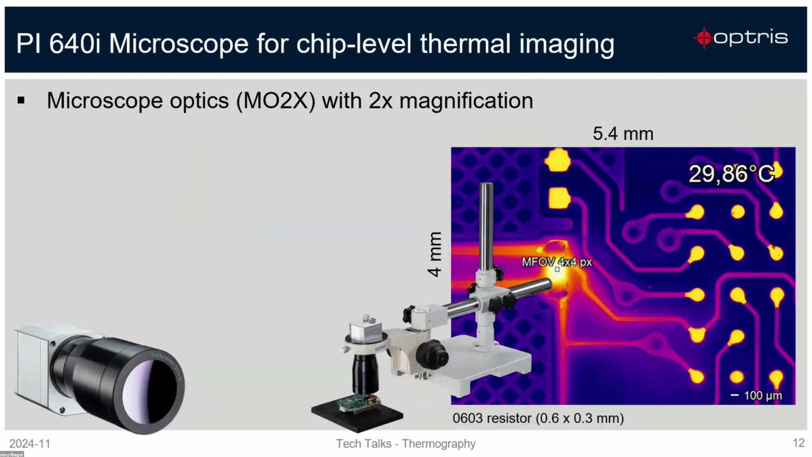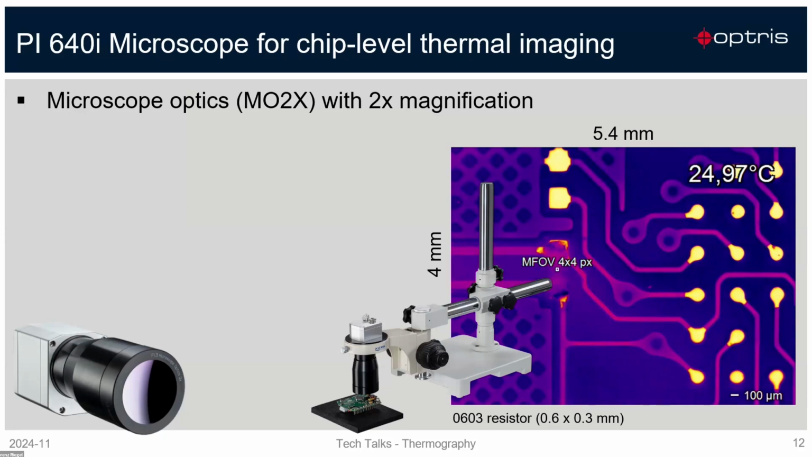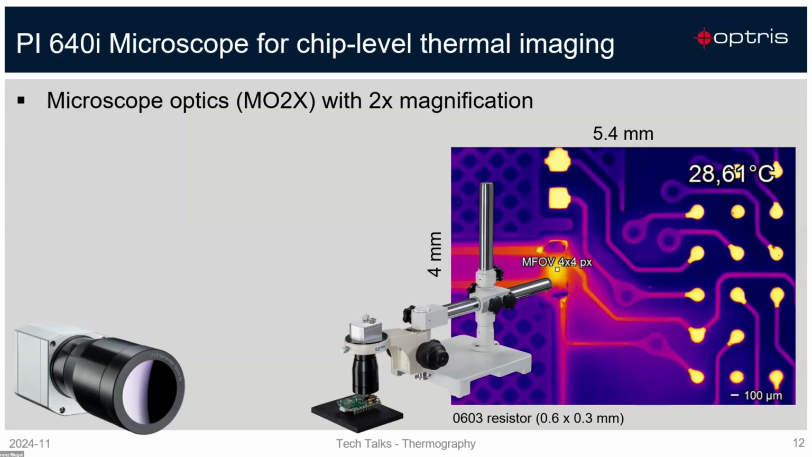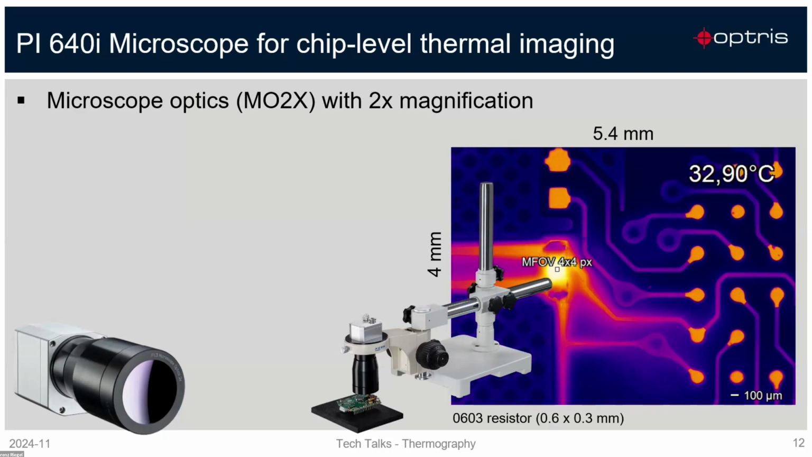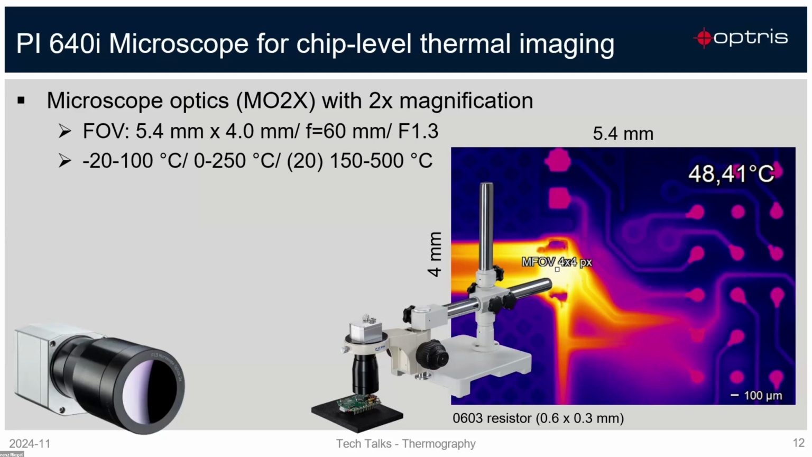Okay, Mike mentioned already we have this new camera, and I just like to point out on all images Mike was introducing, we are talking about uncooled thermal imaging. That means an 8 micrometer spot is really on the edge of what is achievable with uncooled detectors. Of course, if you use a cooled system with quantum detectors, you can go even further down to smaller spot sizes, smaller pixel sizes. But with an uncooled system, this is really on the edge, which is achievable due to the physics. So we can measure up to 500 degrees.